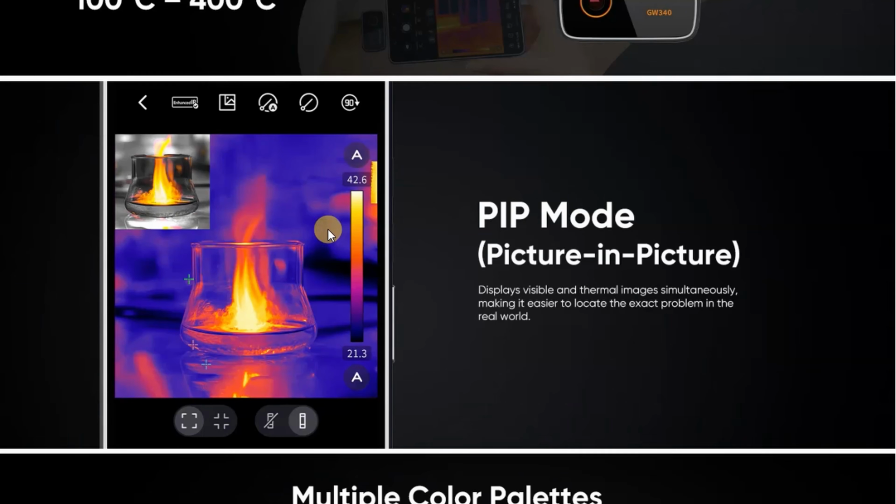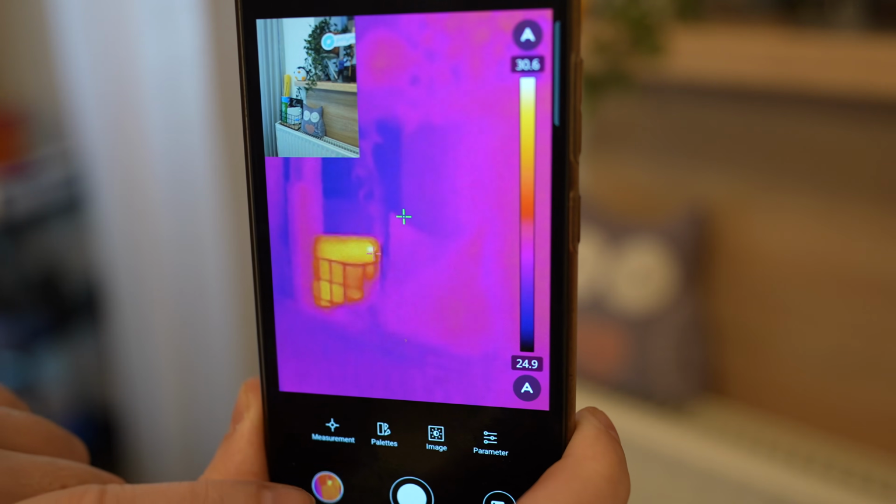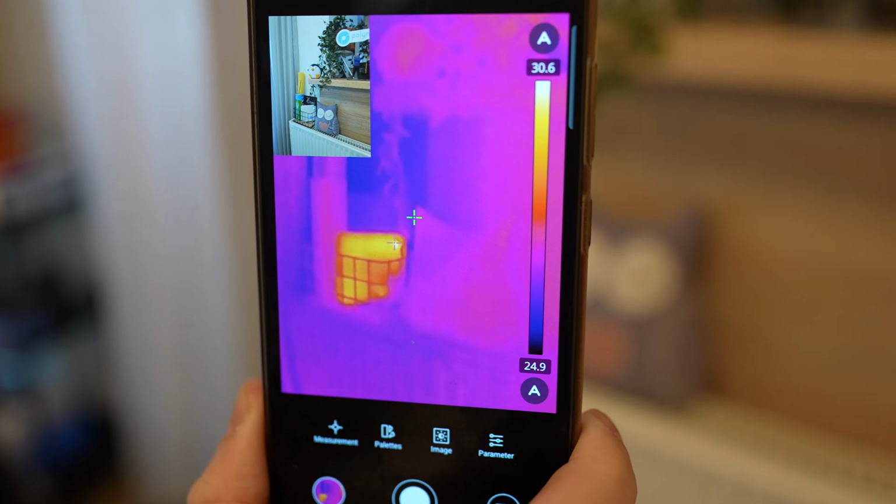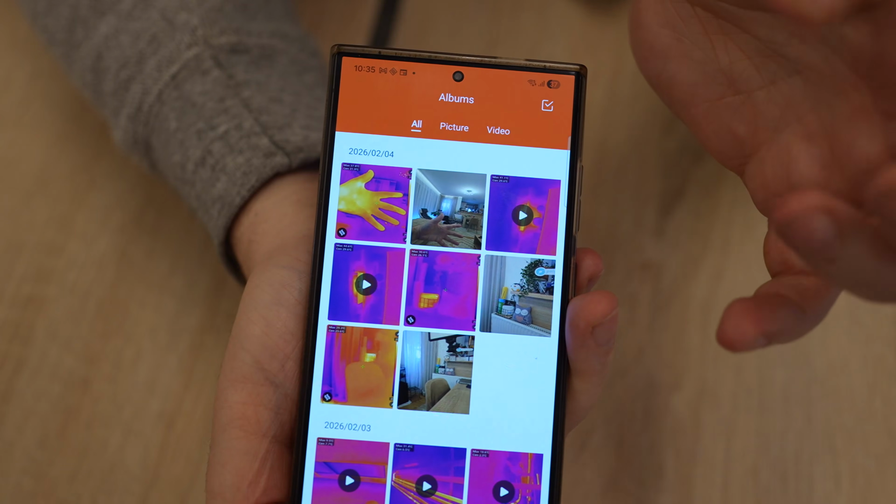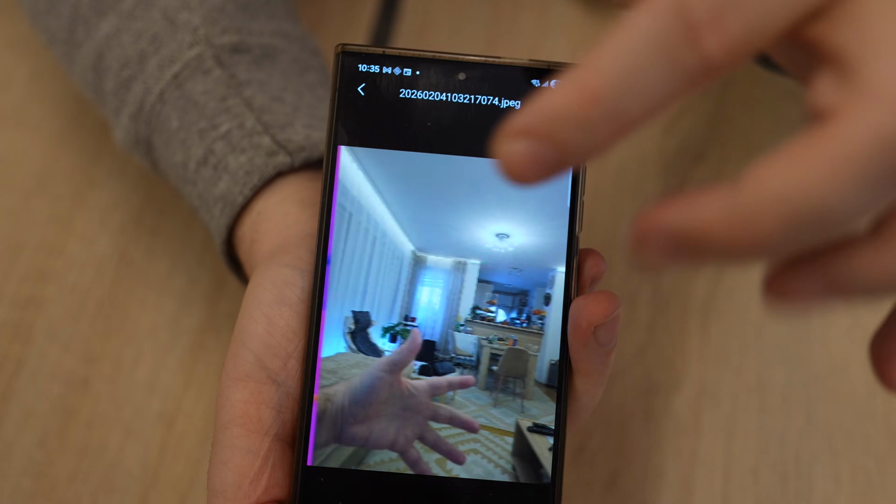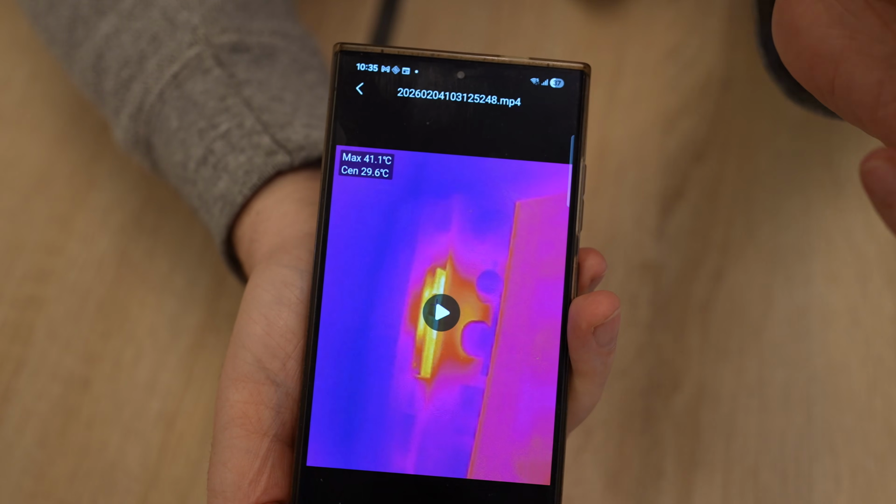Another thing, picture-in-picture. Great feature, and actually this was one of the main reasons why I accepted the review of this camera. I thought it would be good for the documentation to have the thermal camera and a small corner live camera recorded together. But the problem is that this picture-in-picture is available only in live preview. But recorded video can have only one picture from the thermal camera. But in a live preview, if I'm recording something, I can see what I'm recording, so there I don't really need the picture-in-picture feature. And a small correction: if I'm using picture-in-picture and record the camera only, it will record both the thermal camera and the regular camera view. But if I record the video, in that case, only the thermal camera video is recorded.